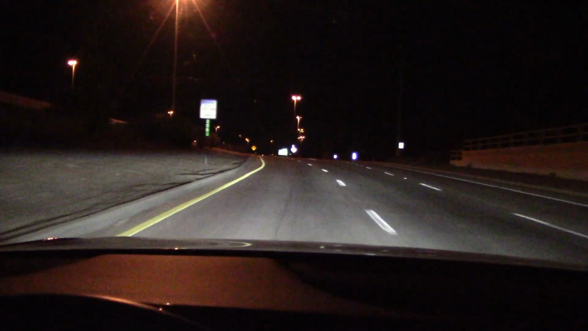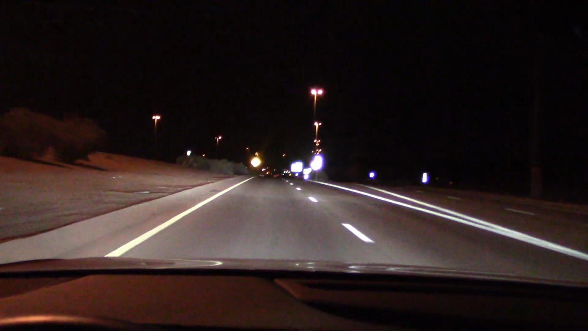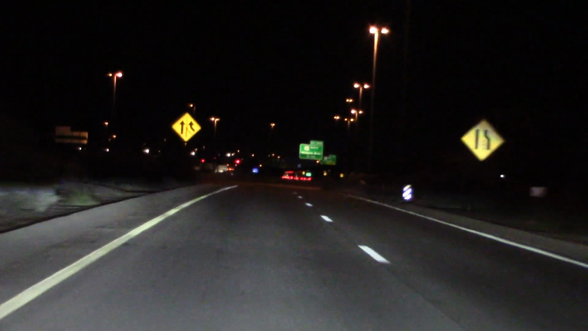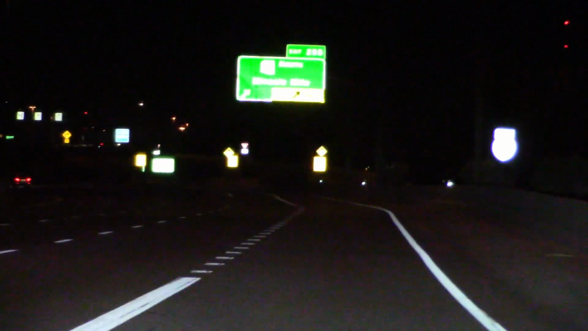Now let's get on the freeway and light up some road signs. Starting with this one. Low beam. High beam. Ooh, really reaching out. Of course, we're on level ground and the signs aren't that high.